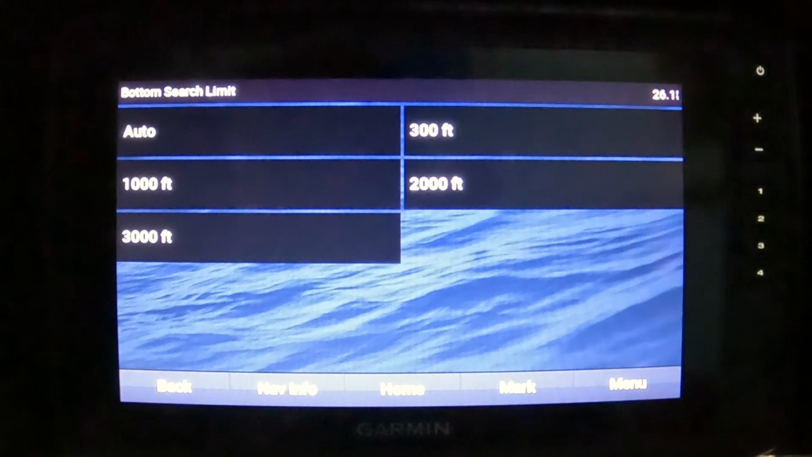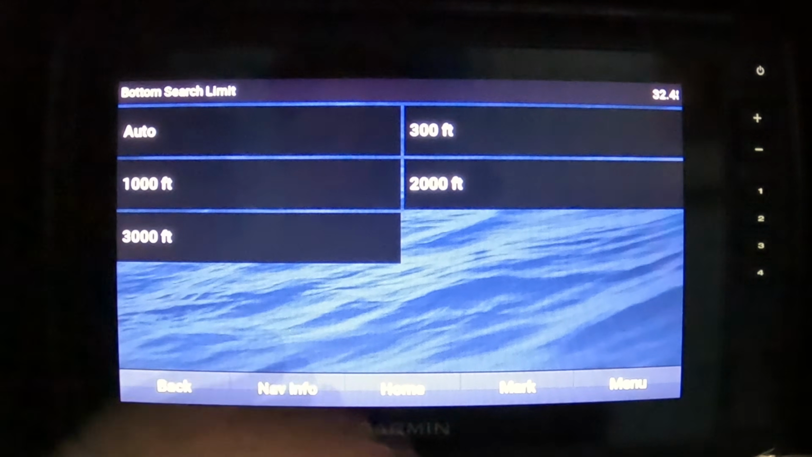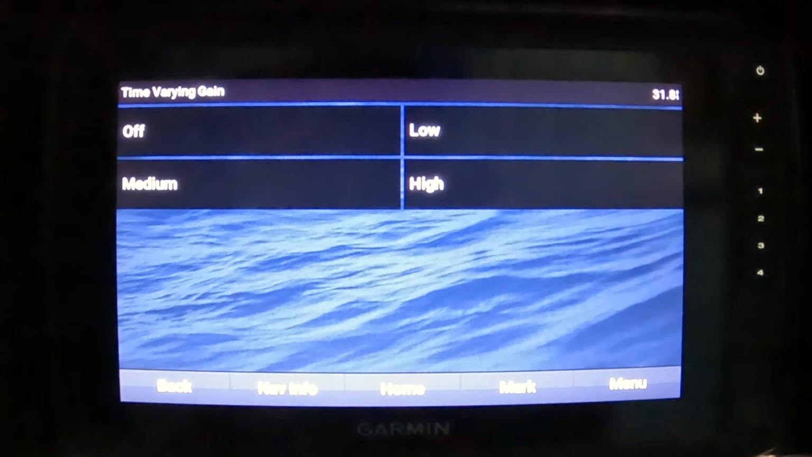Now, to minimize the length it takes to find the bottom, you can select a depth to limit the search for the bottom. So this device will not search for the bottom deeper than the selected depth. So if you fish in really, really deep water, which I don't, so I really don't even mess with this at all.